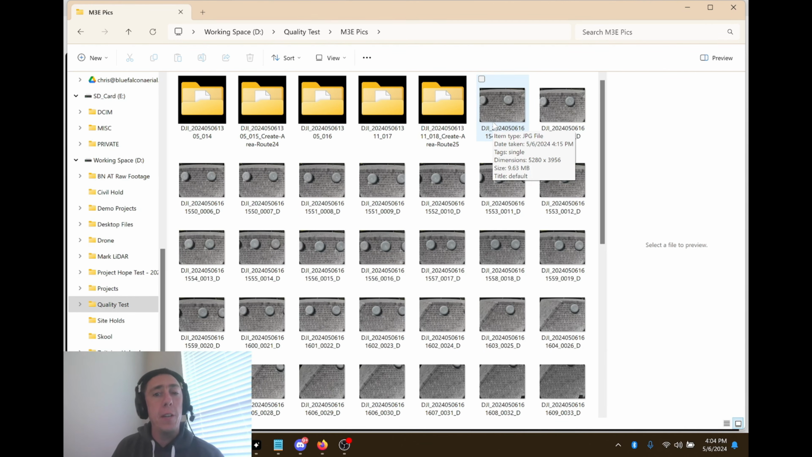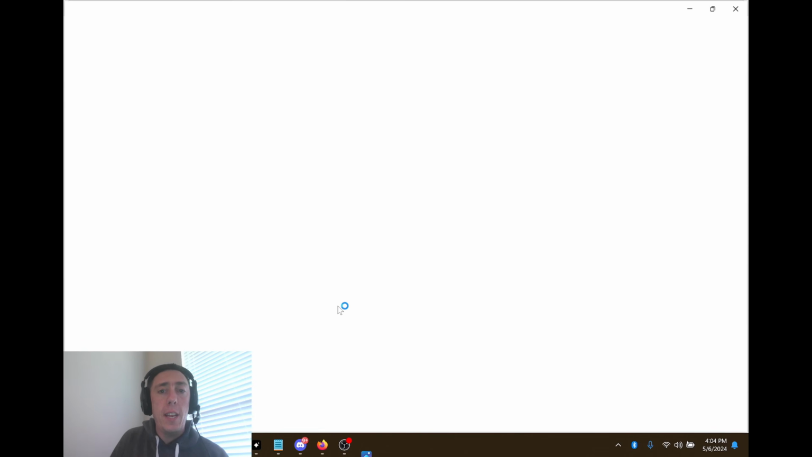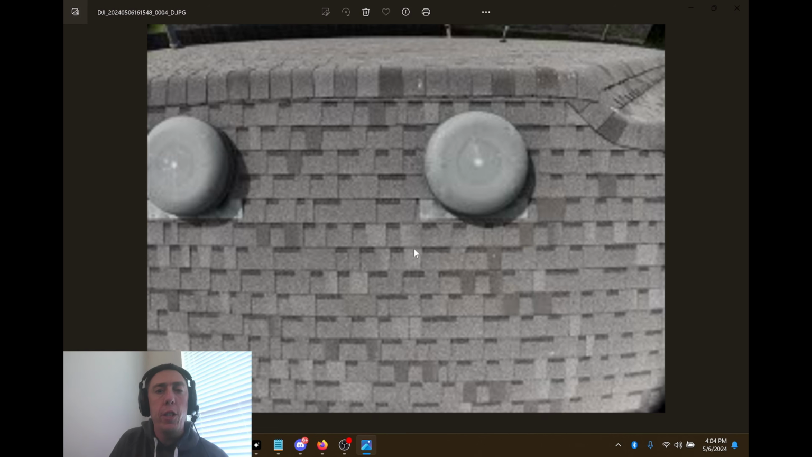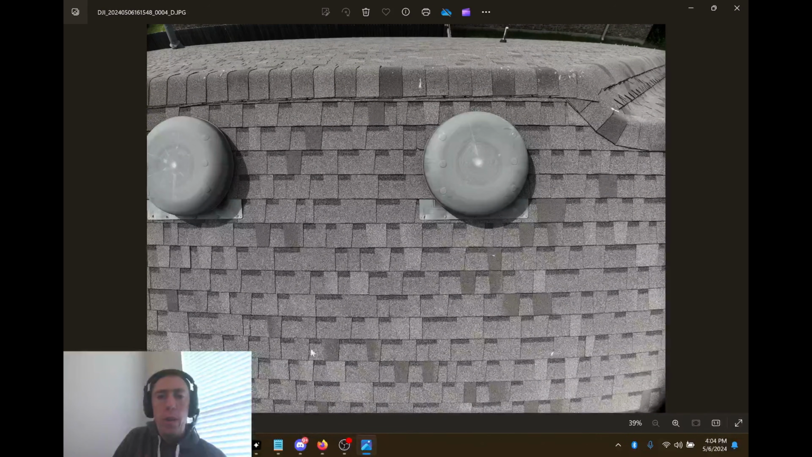So I went ahead and found some of my favorite ones and threw them on there just for the sake of time here. So let's go ahead and open this up, and you guys can see this is a wide angle lens, so you can see a little bit of the fishbowl once it does fully populate, a little bit of fishbowling at the edge.